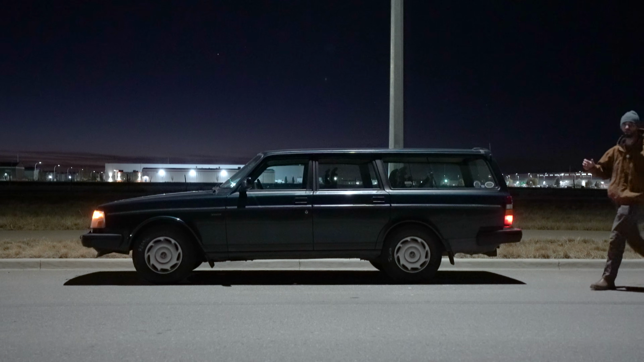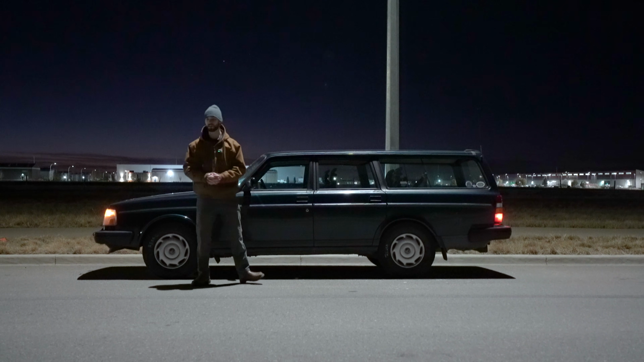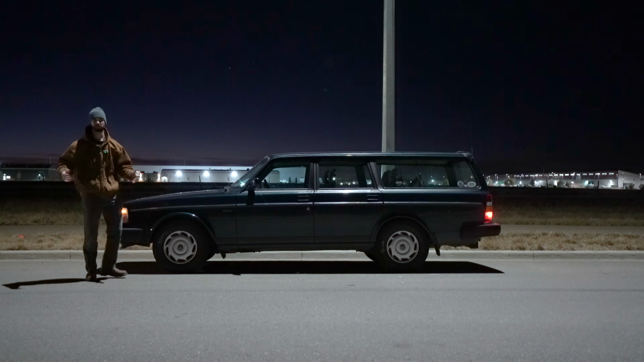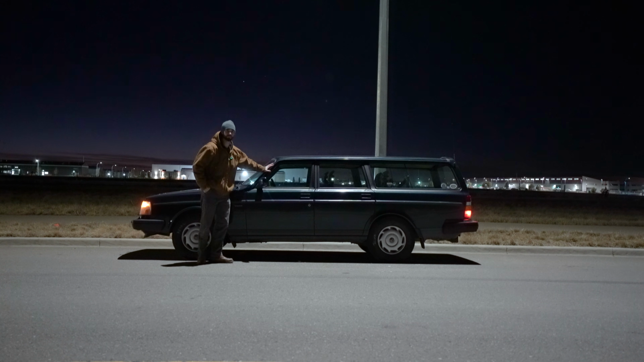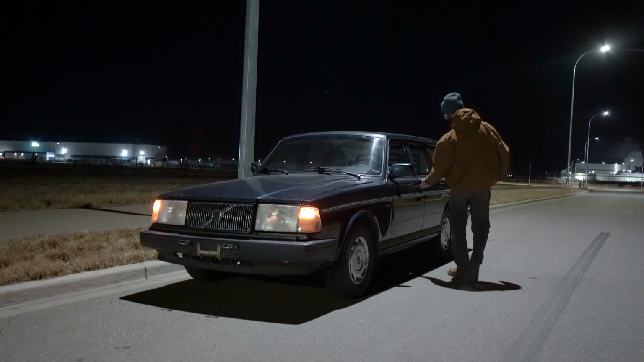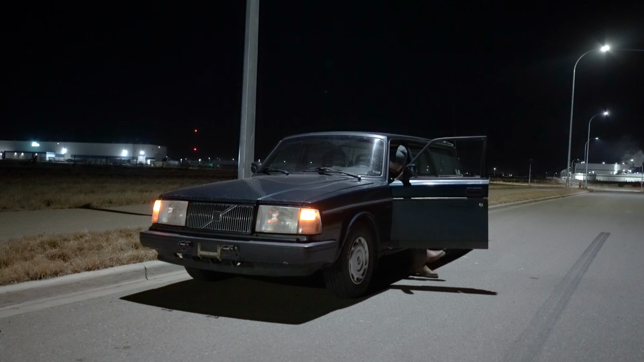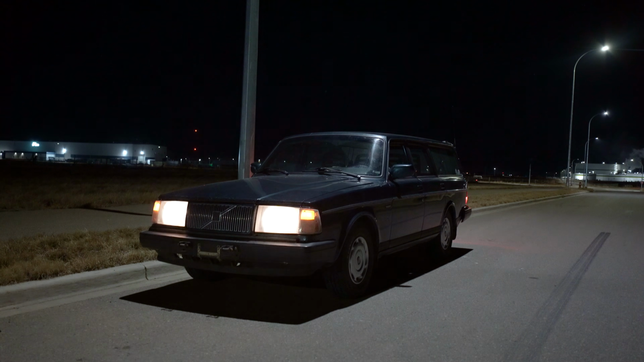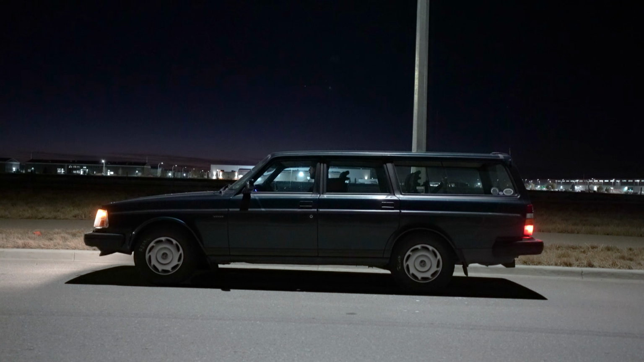Now, on this beautiful late Friday night, rather than hitting the clubs and partying hard, not that I usually do that, we're gonna be taking out the Volvo 240 on this night drive. The air is crisp and the night is young, and we have an automotive legend here. So without further ado, my friends, let's hop on in and fire her up. And off we go.